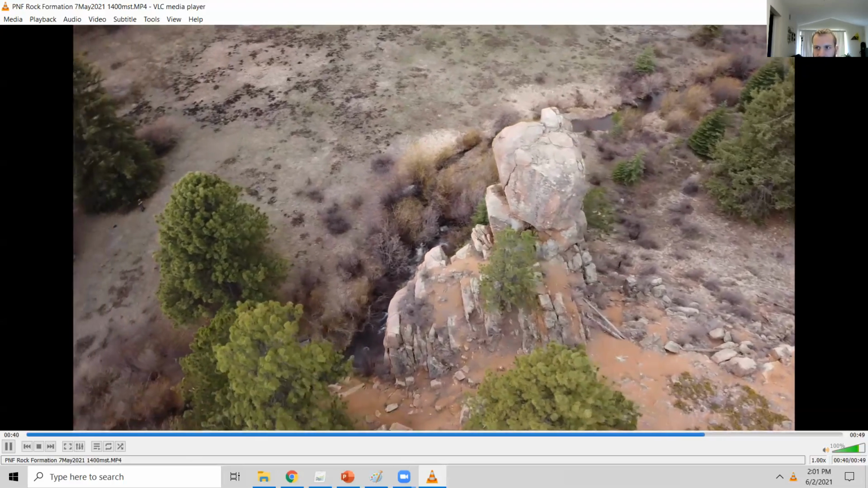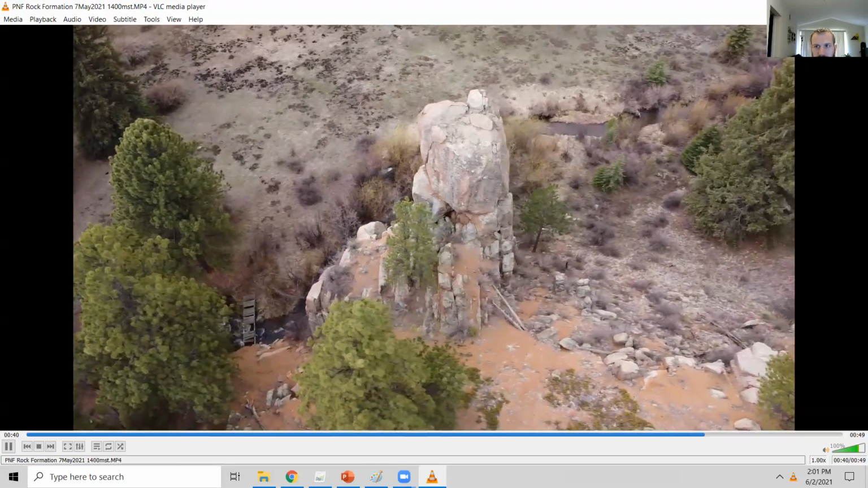All right, next thing I'll show you is the quality report after running these 97 images from the nadir flight through.